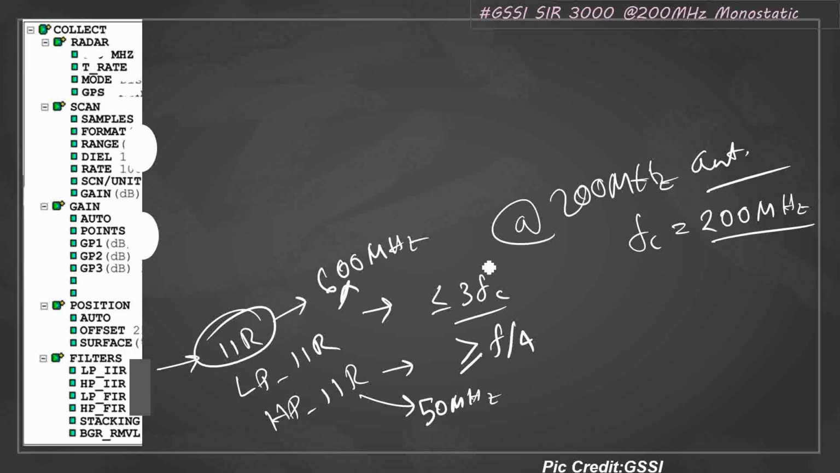You will be leaving the FIR part. You will not be doing anything in the LPFIR or HPFIR. You will leave that part out. You will only be using the LPIIR and HPIIR. Okay, only these two parts.